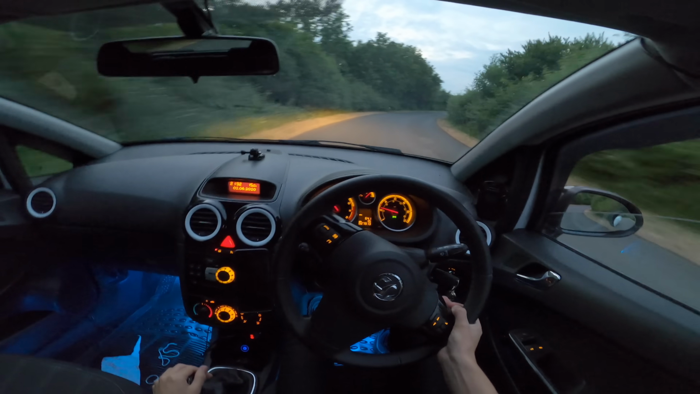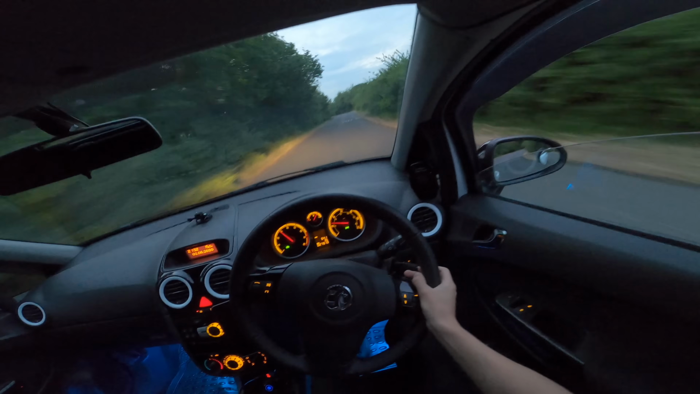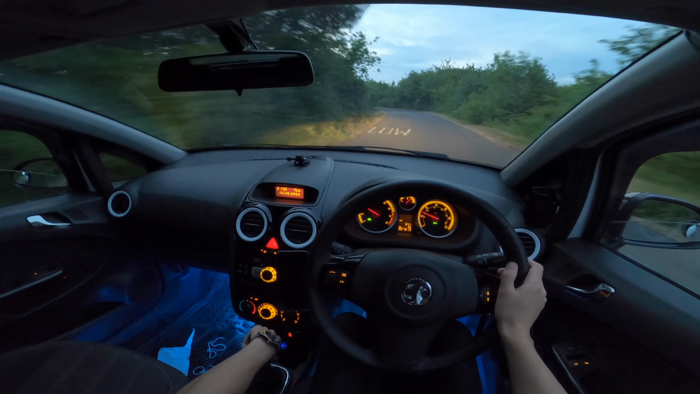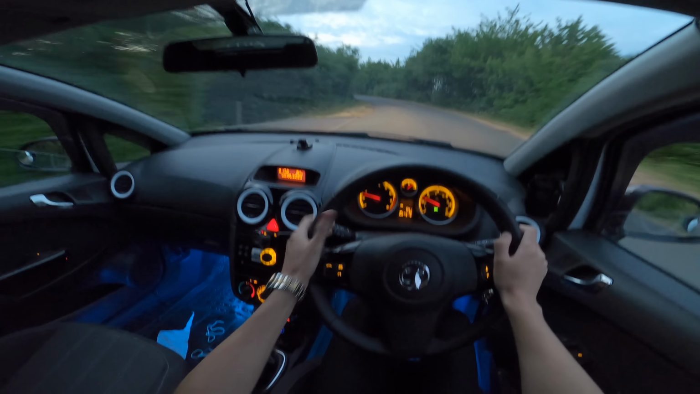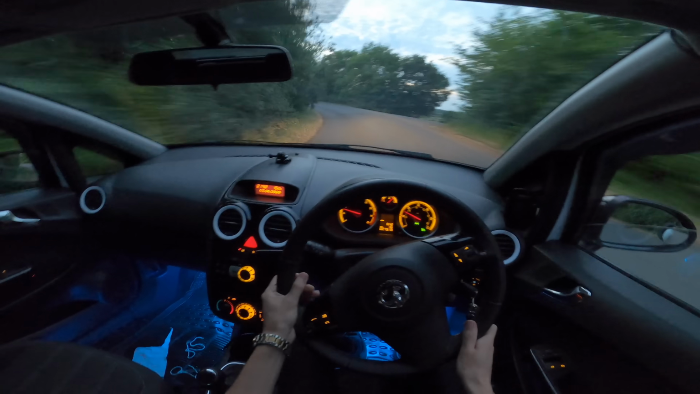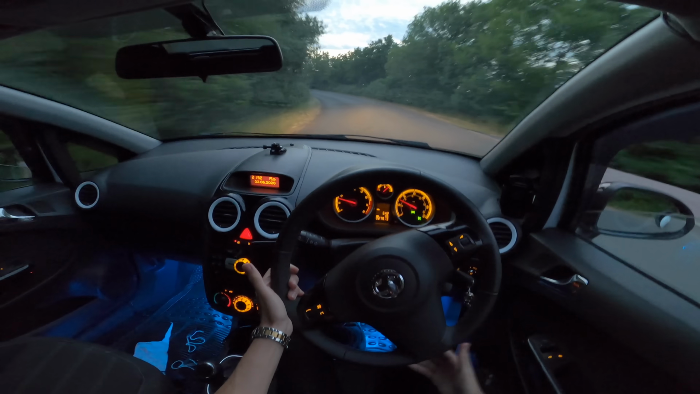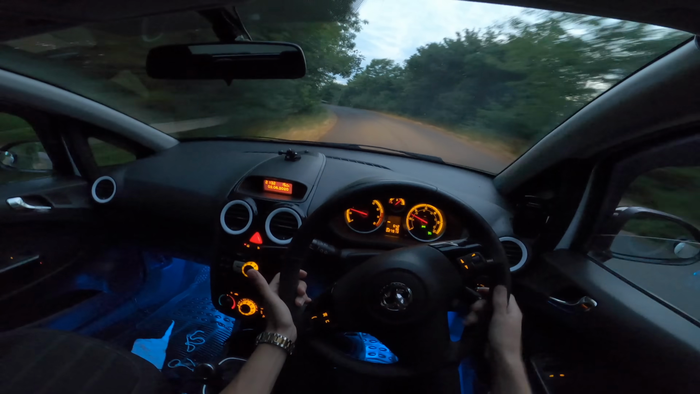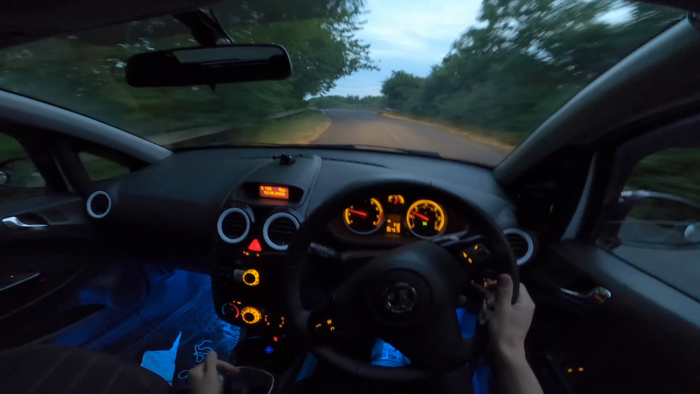Just across here, we're going to pass over the motorway, and we're actually going to go on the motorway to get to the town. I'm not going to film once we're on the motorway because it's quite boring. It's just literally a half-an-hour journey, just straight road to the town. And obviously I don't drive very fast. I'm filming, for fuck's sake. I can't drive fast as well.